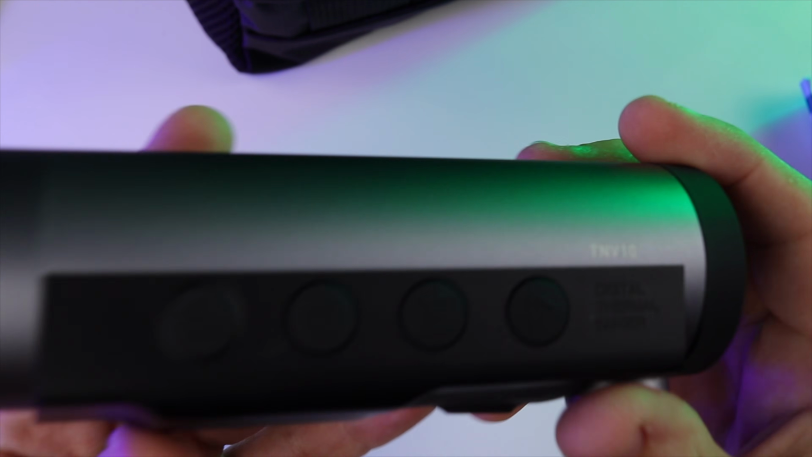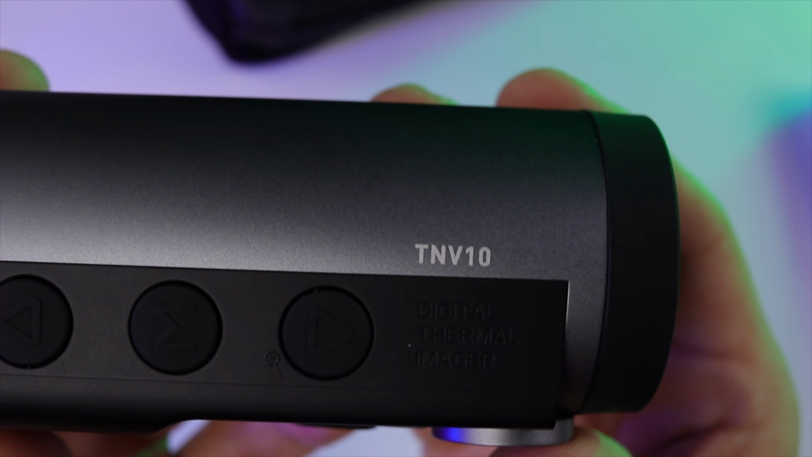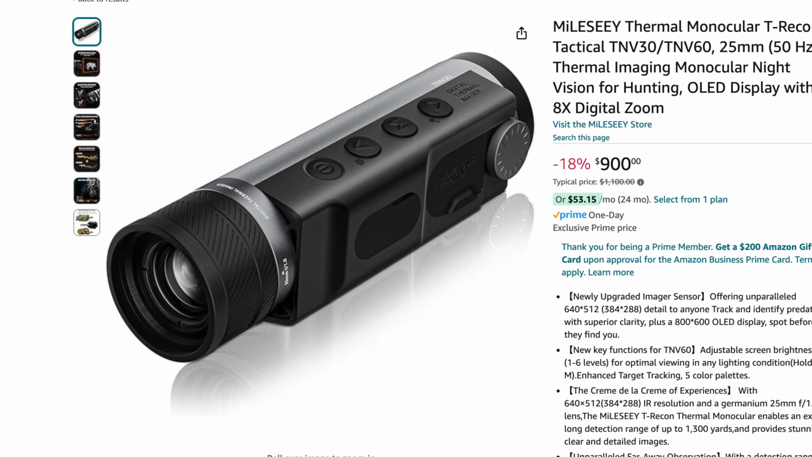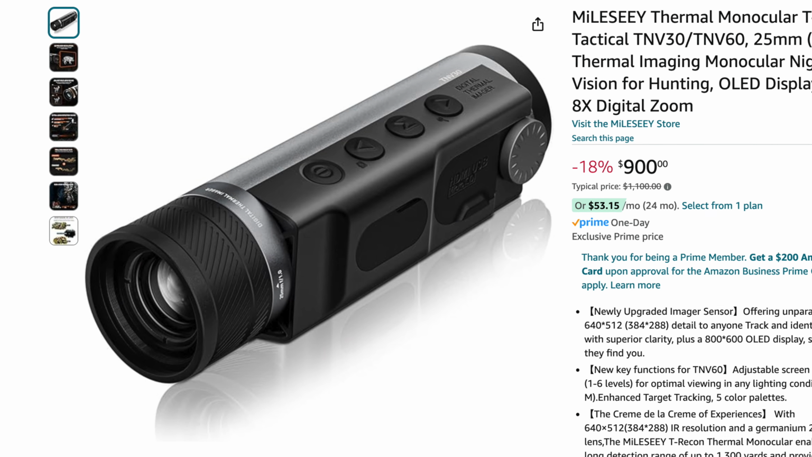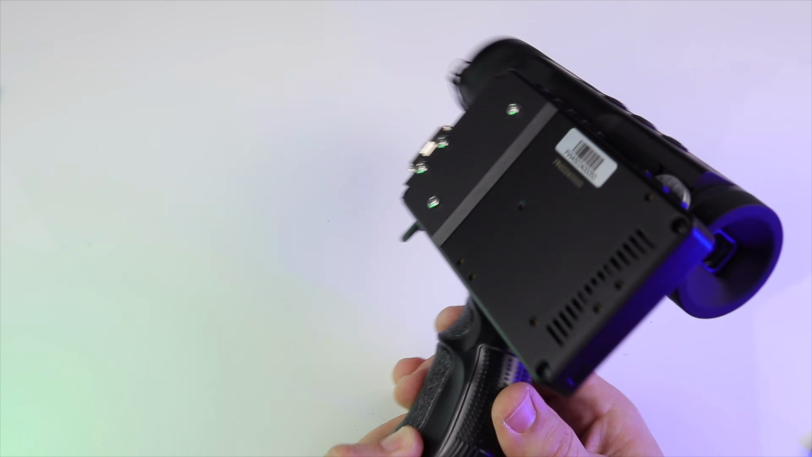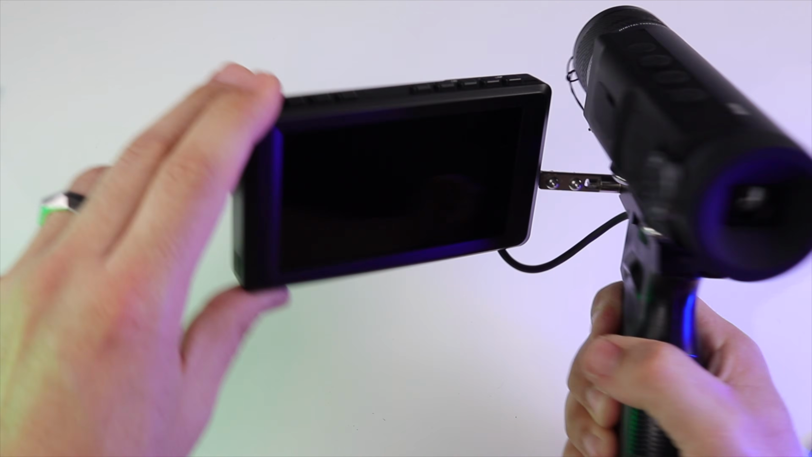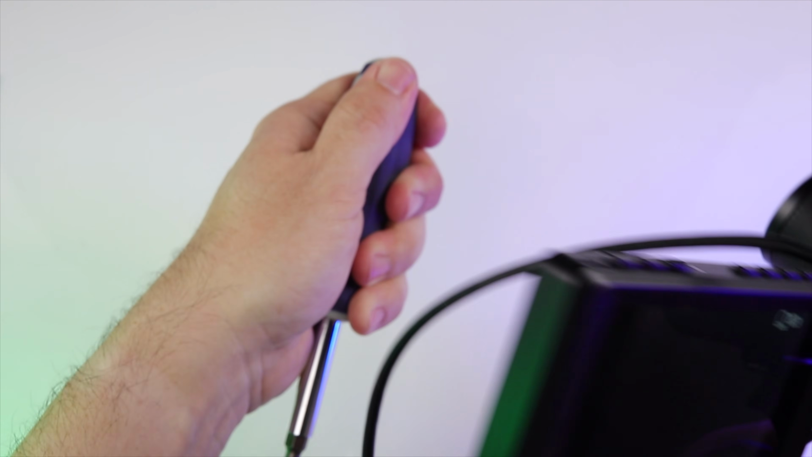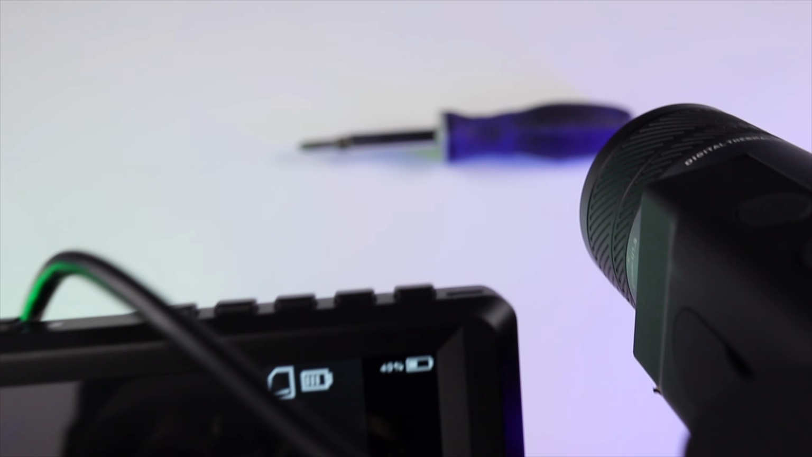If you recall, I did a review on the MILESEEY TNV10 thermal monocular, and for under $500, that was a very good option to have in your night vision arsenal. So when seeing that there was this option available for the next tier up in specs and capability, I had to check it out. I also wanted to pair it up with the MILESEEY external monitor screen, not only for testing out the viewing abilities, but also so I could export video files more easily for this full review that you're watching. Now, a little bit further into the video, I'm going to touch on all of the specs and details of this external 4K monitor, so stay tuned for that.